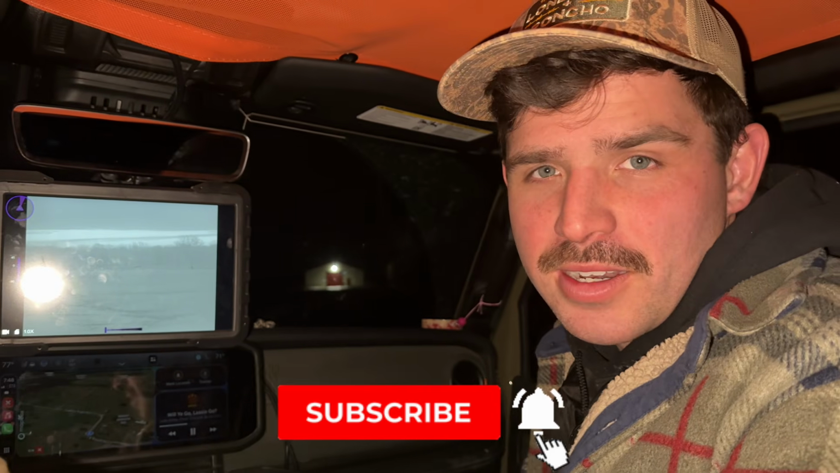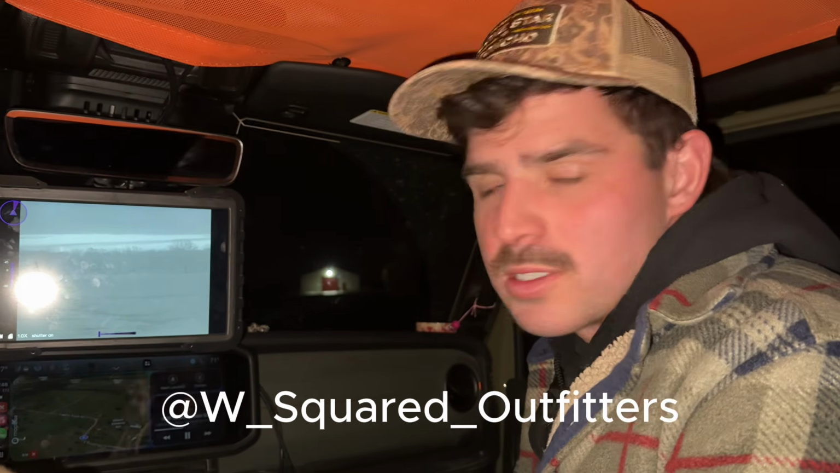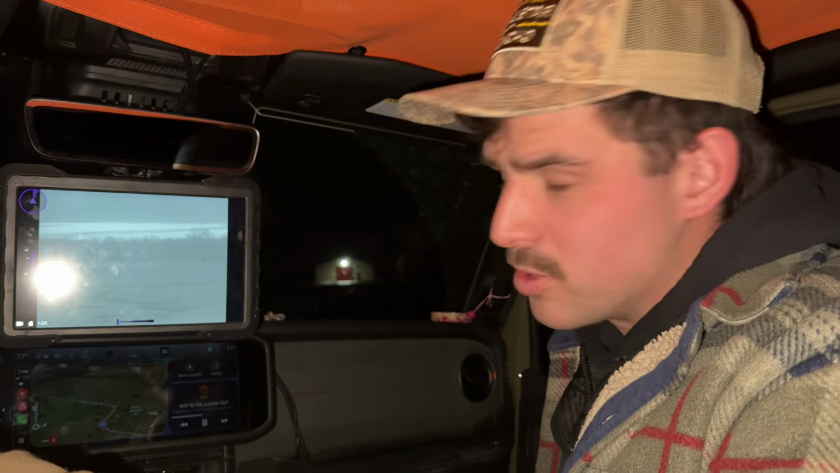Tonight we are out pig hunting, and I'm actually paired up with Wills and Savannah from W Squared Outfitters once again, and we're out here hog hunting, and it is cold as crap outside. 23 degrees. Yeah, super cold.